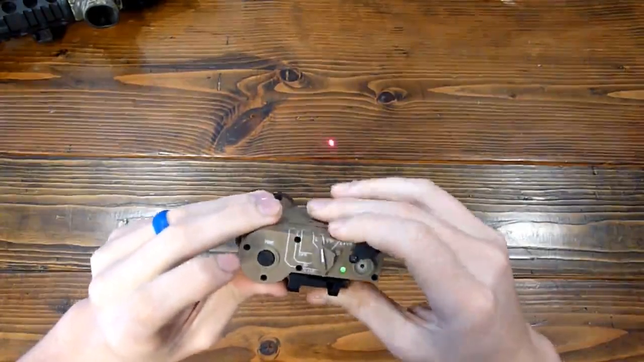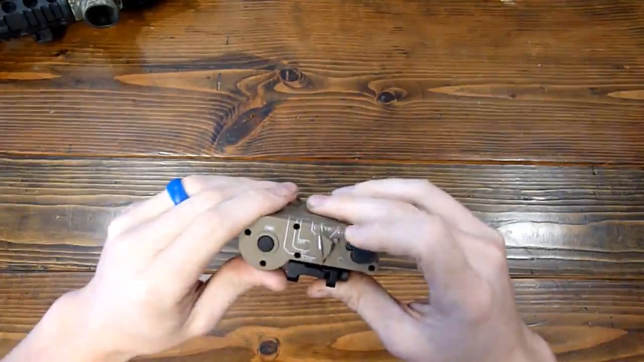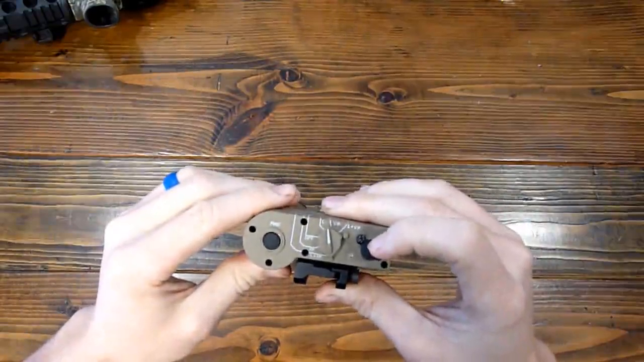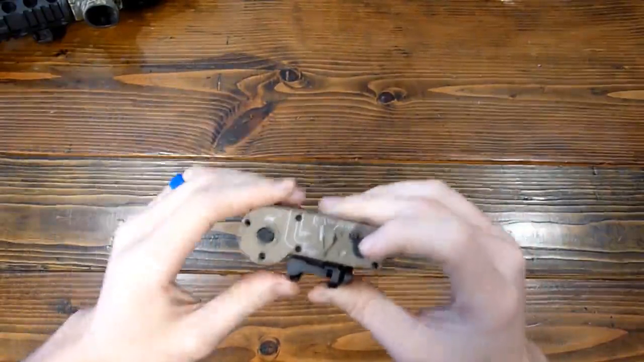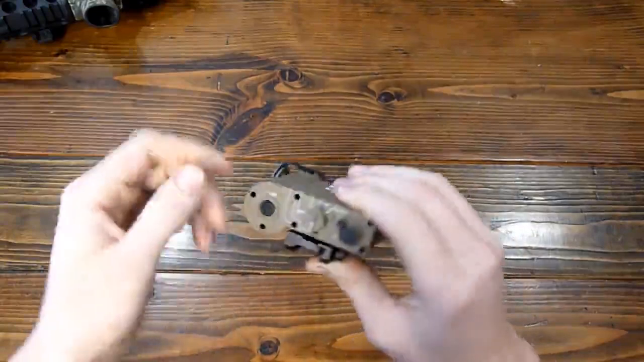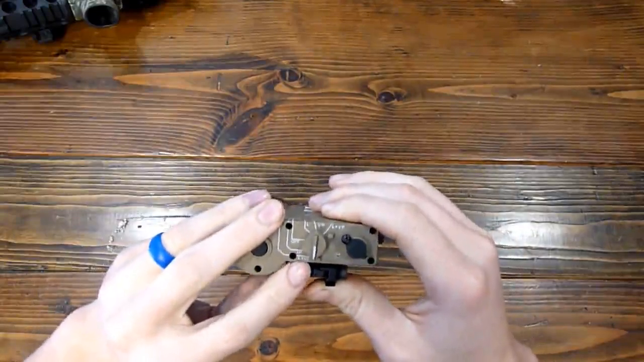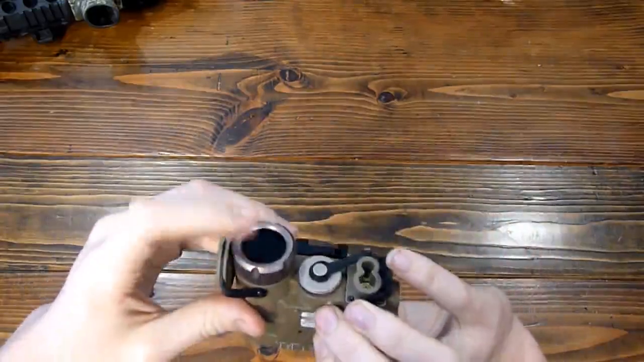It also has this little green indicator light to let you know when the unit is on. So if you're running an IR and you don't have NODs on, you'll be able to tell if you have it on, which is pretty handy, so you don't run your batteries down. You have your mode selection right here. This is light plus IR pointer, and the light is going to be either white or IR, depending on what cap you have in there.